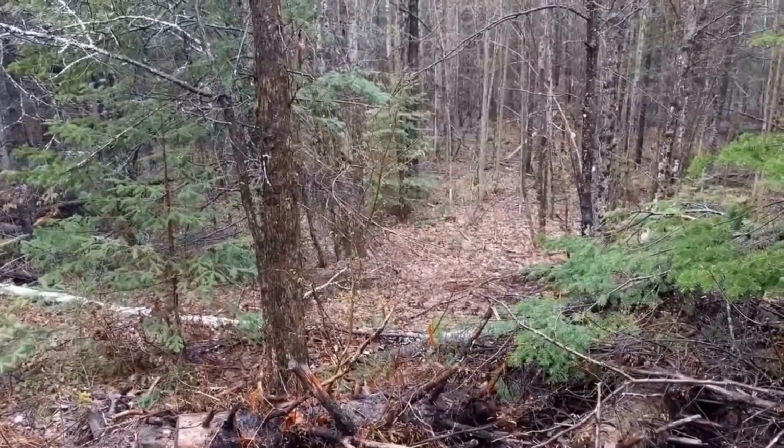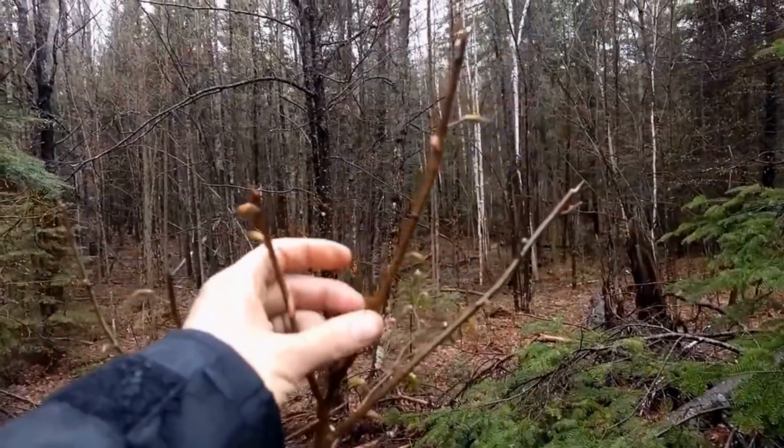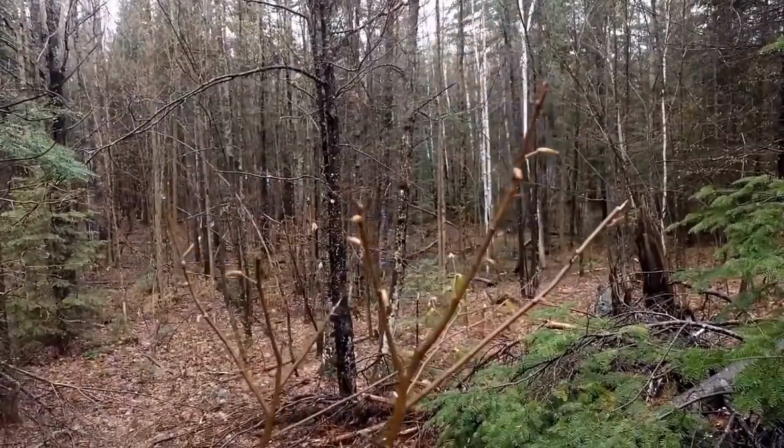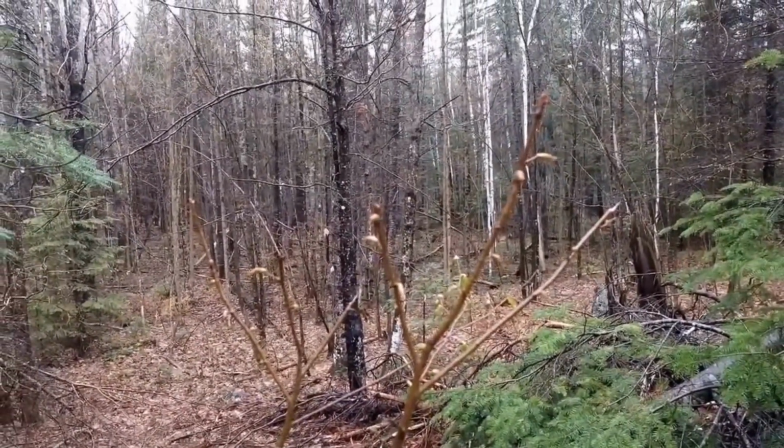So let's investigate what the moose was nibbling on. The tops of these twigs is what he was browsing on. That's very typical for moose, especially in the winter and early spring before the foliage has come out.